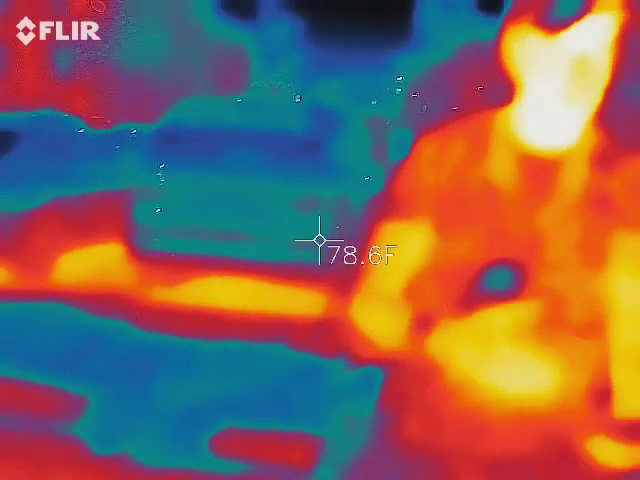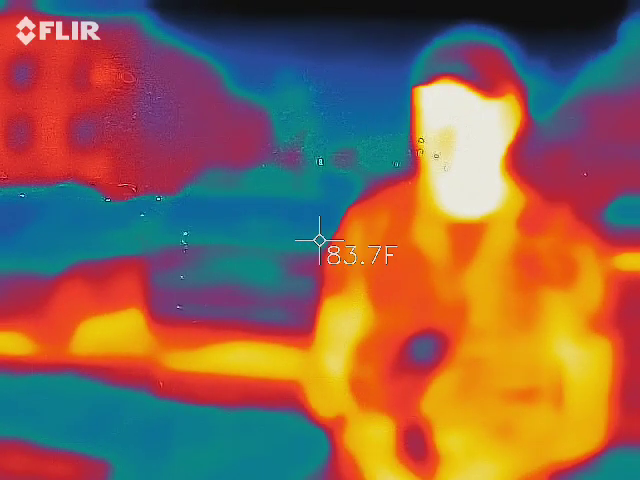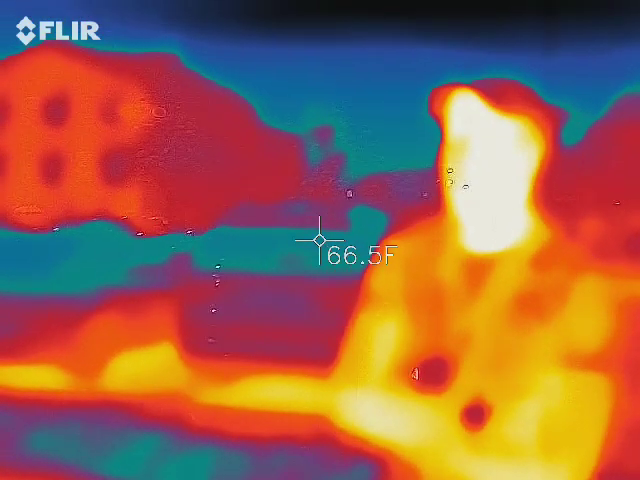I've just all of a sudden felt a little bit cooler in here. I don't know why. Maybe the winds were. But anyway, I try not to put my feelings into stuff. That's why I want to measure it. So again, another beautiful spot.